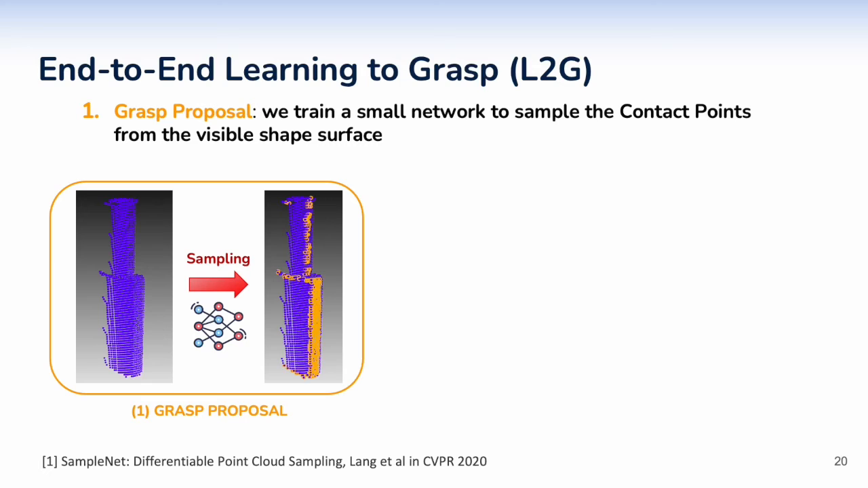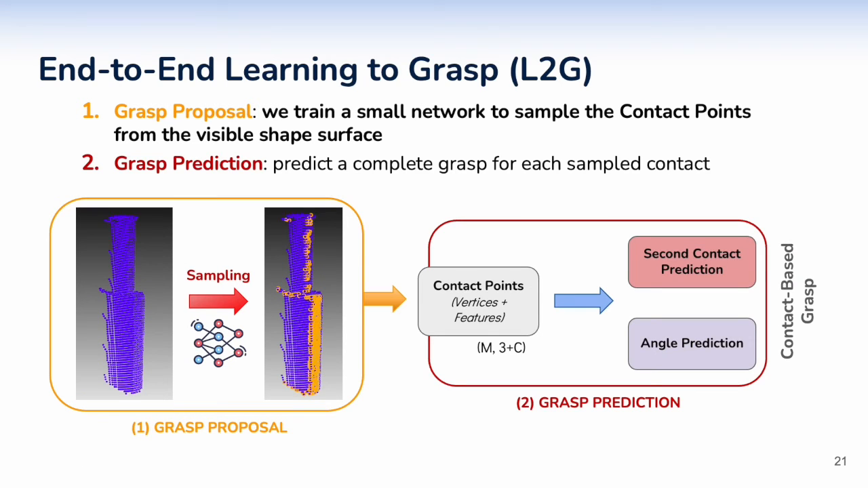Differently from previously employed geometric heuristics, in this work we aim to learn the distribution of visible contact points from the input point cloud. Inspired by SampleNet, we train a small neural network to solve a differentiable relaxation of the sampling task. Given the input point cloud, this network is trained to sample all visible contact points. For each of the sampled contacts, we adopt 2 additional multilayer perceptrons to predict the second contact and the approach angle. In this way, we completely formalize contact-based grasps.